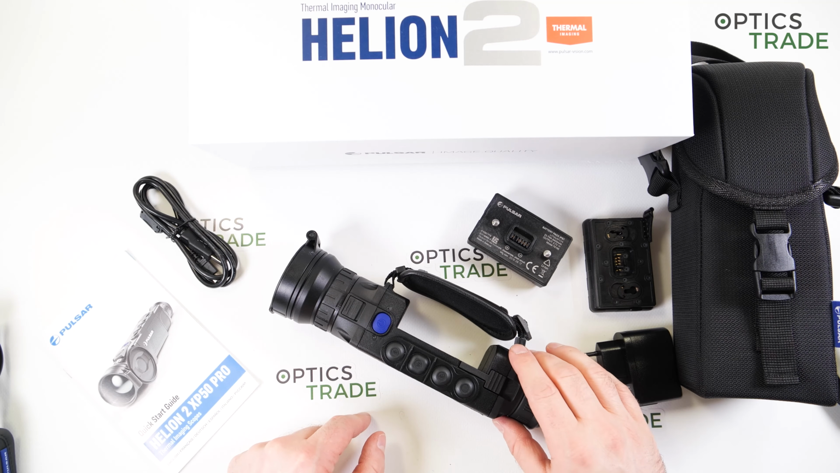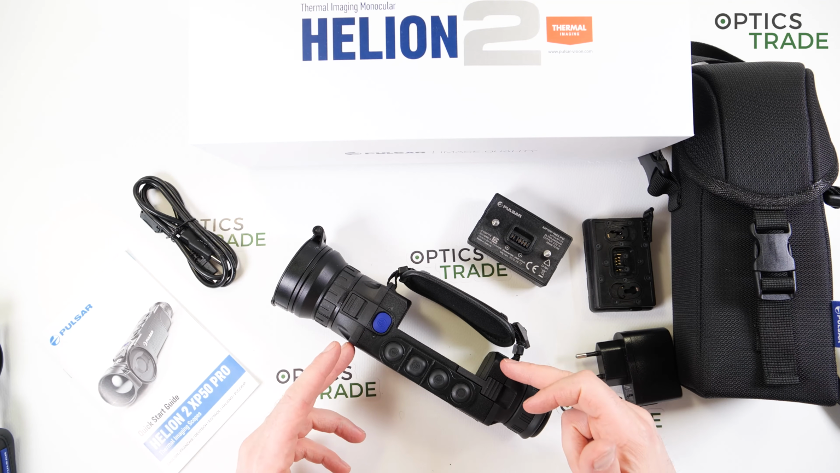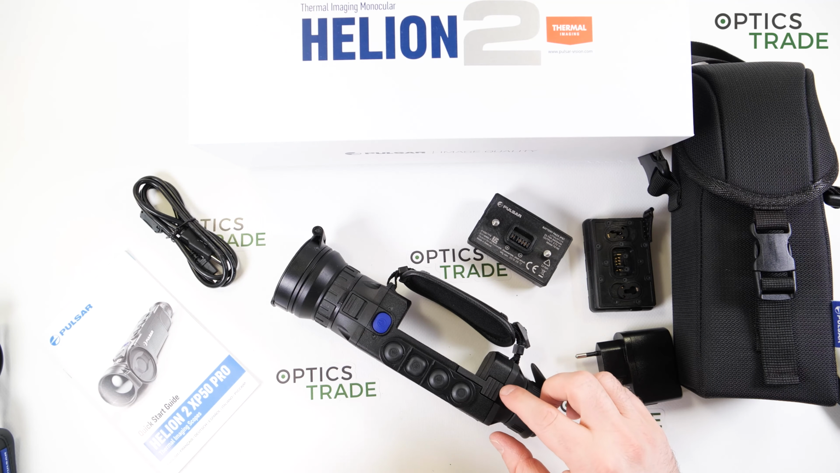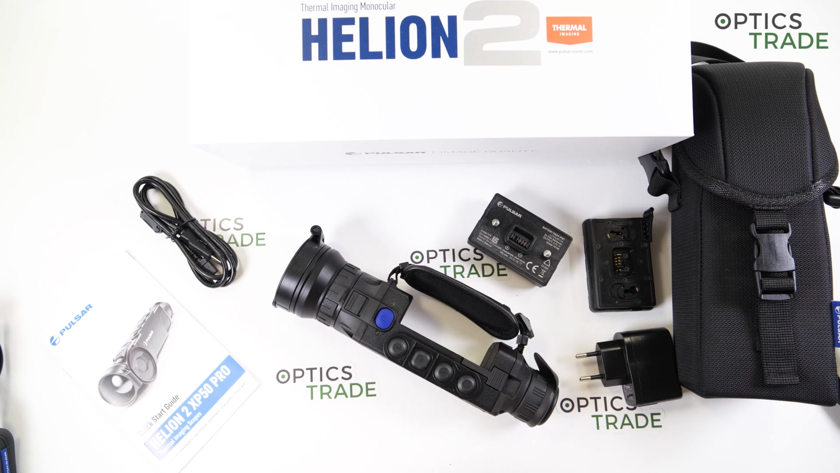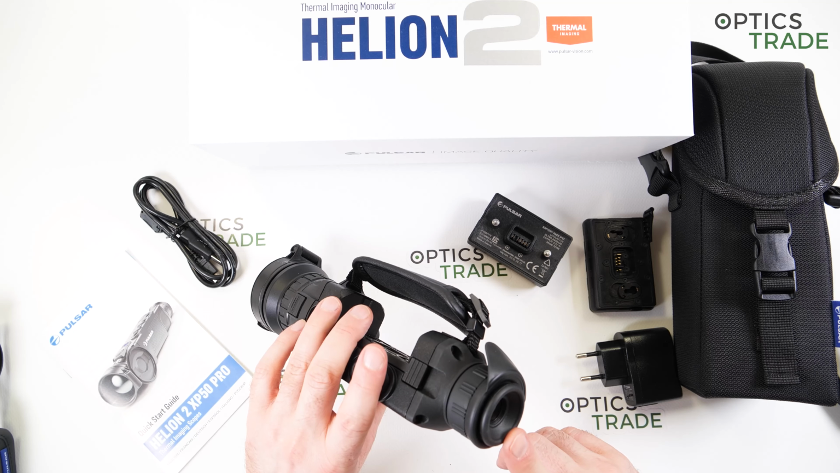So the Pulsar is getting closer and closer each generation to the fit and finish of cameras. If you look at, let's say, Nikon or Canon DSLR cameras, they have a really perfect fit and finish. And Pulsar is coming really close with their devices. I believe in the next 5 years they will be on the same level, which is really great. What is also great is that this device can be used with glasses without a problem.